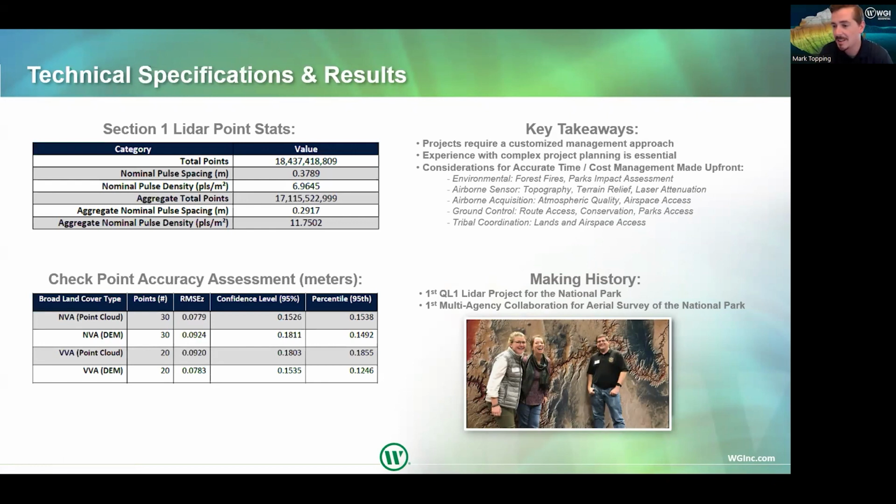Vegetation has to be considered. Environmental factors have to be considered. Land access has to be considered. And we have to have a great understanding of the technology we're using so that we don't run into dropouts or sensor issues. There's a lot of things that can go wrong, and that's why this type of work really is a professional service. It requires certified professionals, and it requires a lot of experience.